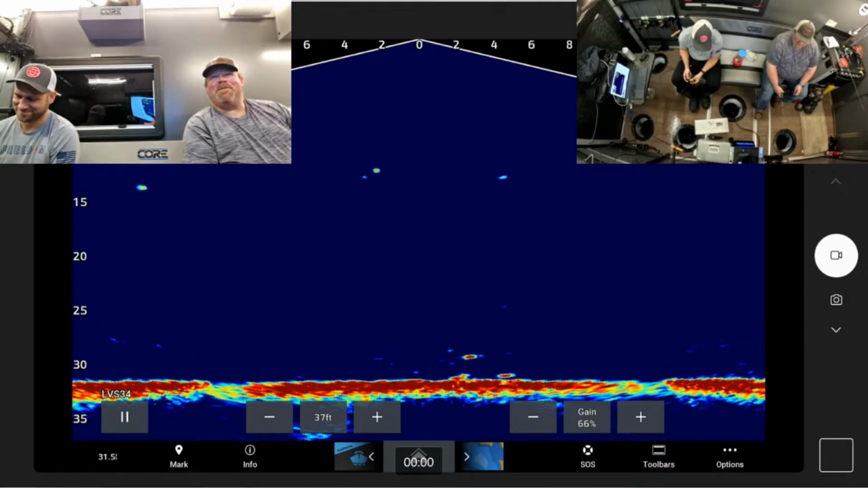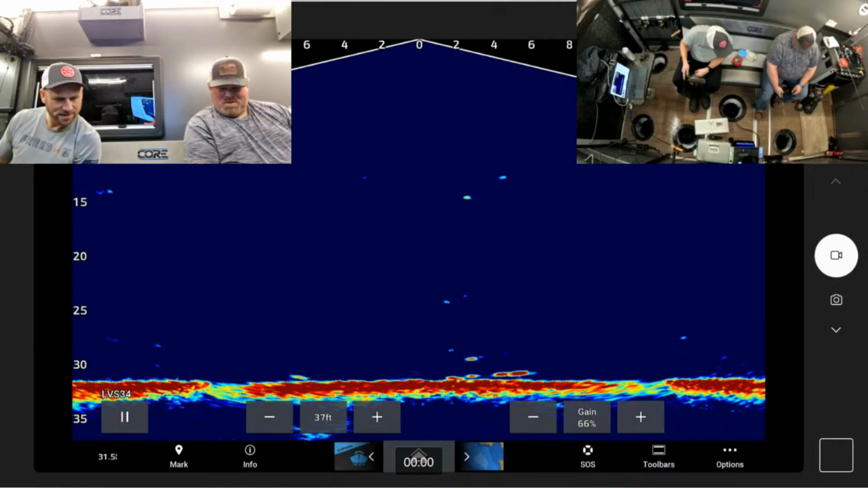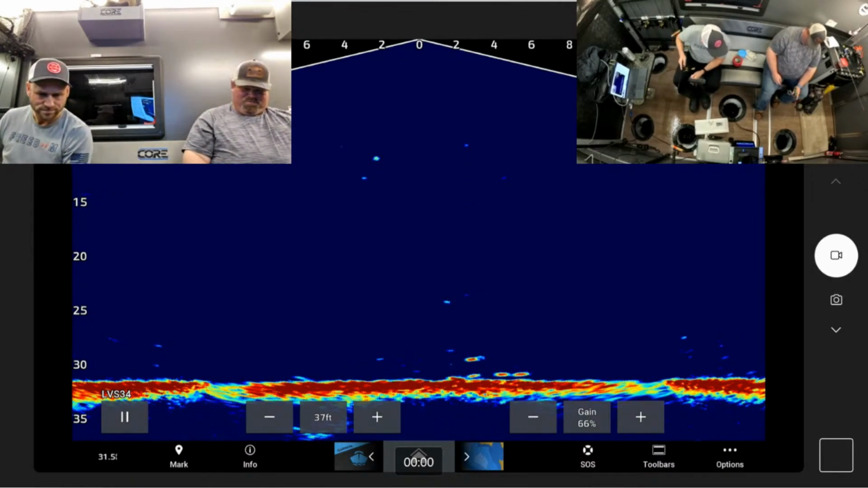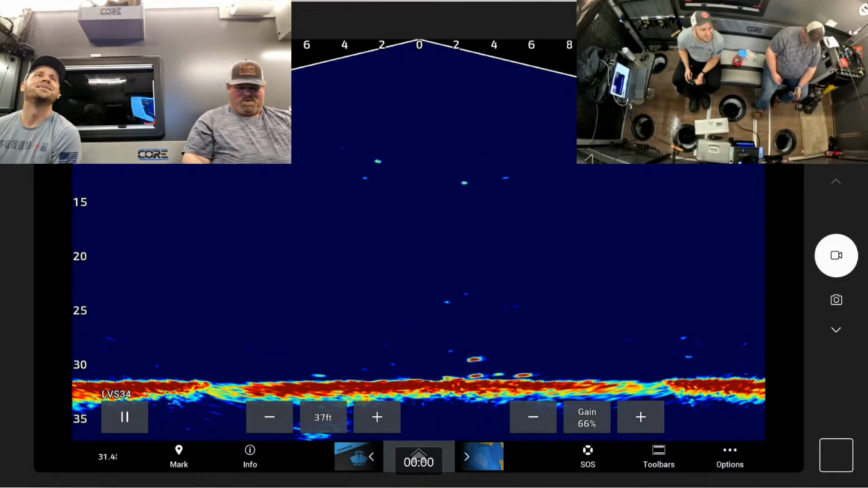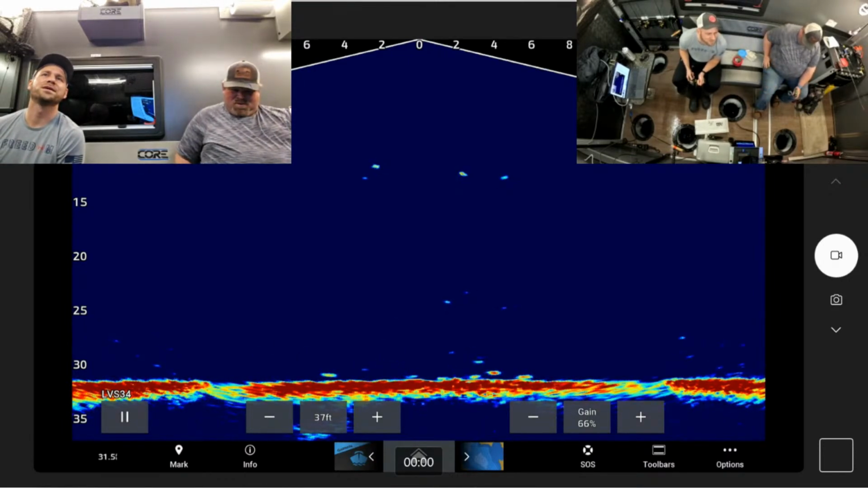Good smallmouth fish bed. There he is at 15 feet again to the left. Pound for pound, best fishing.